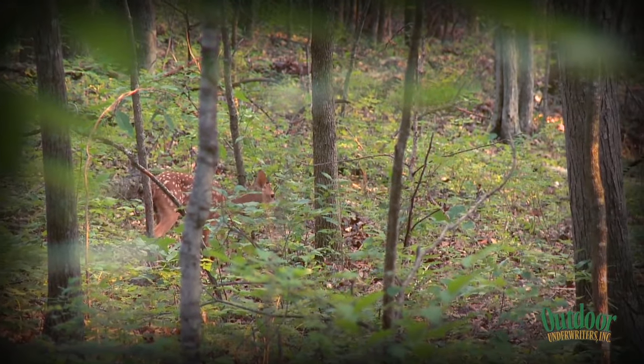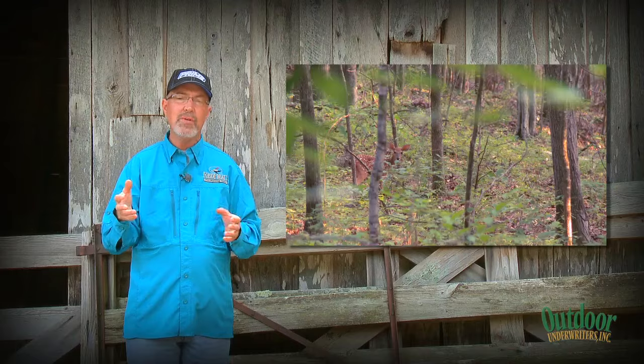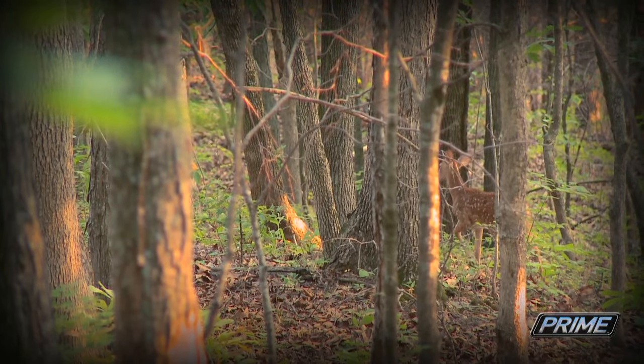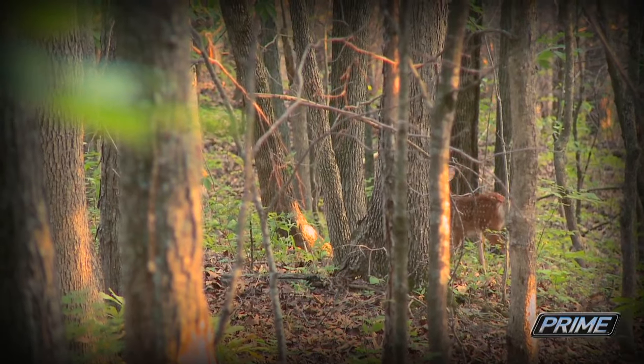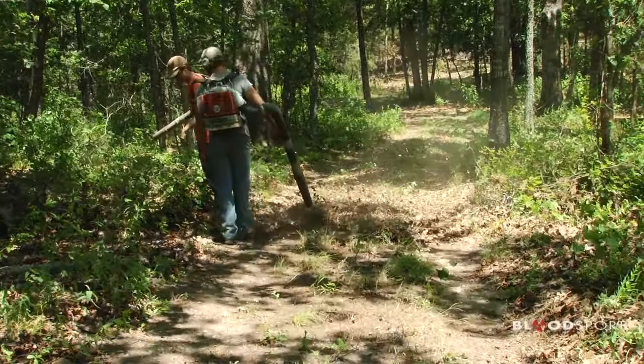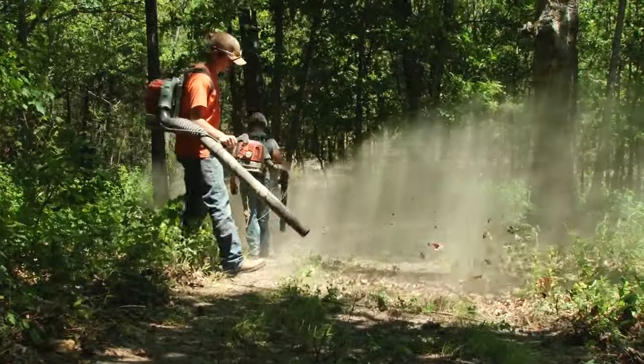There are no medications licensed or legal to use on free-ranging deer that I'm aware of to remove ticks. One technique that can be used is growing season fires. We're preparing fire breaks right now, and we'll be showing you our techniques for conducting growing season fires in the next few months.